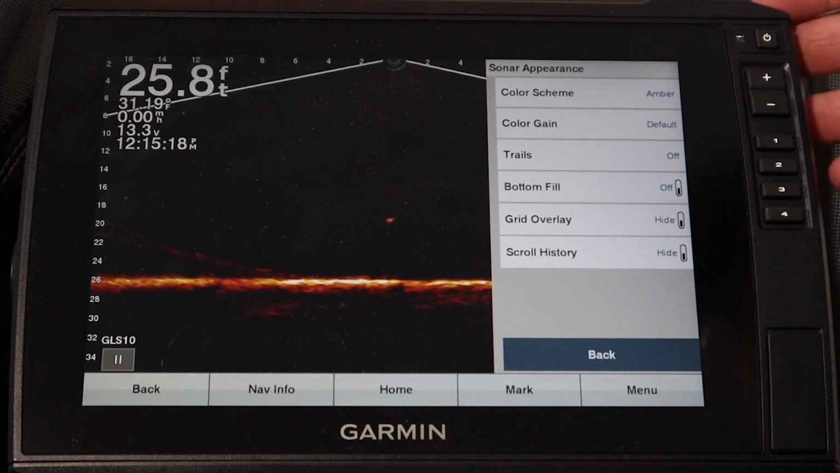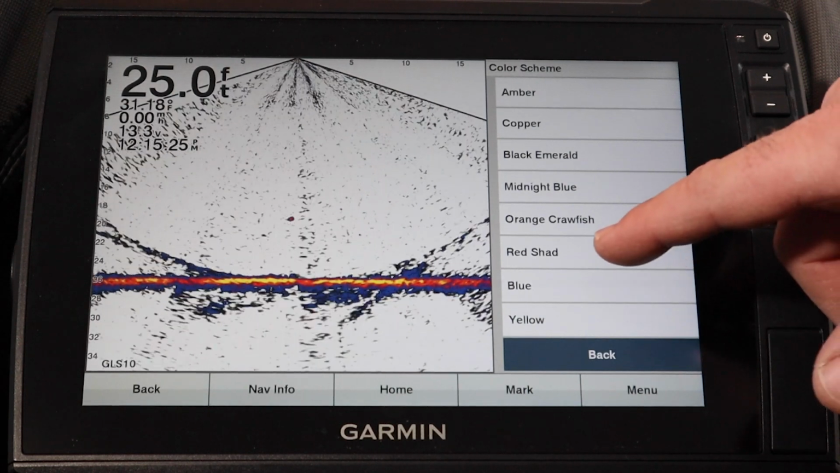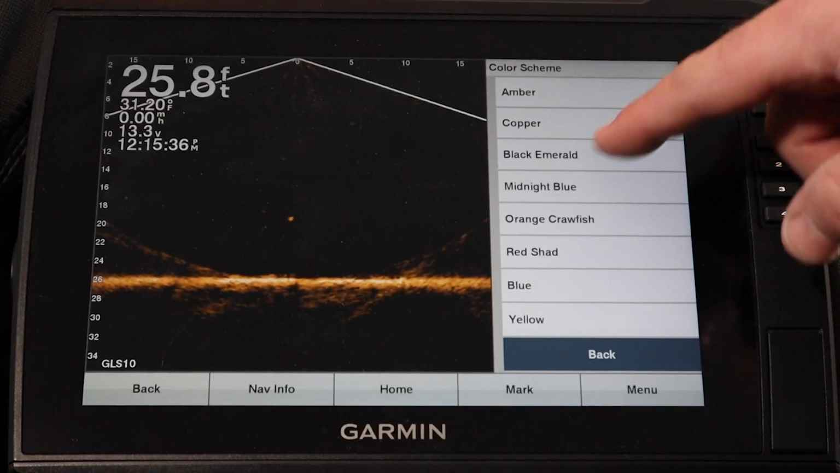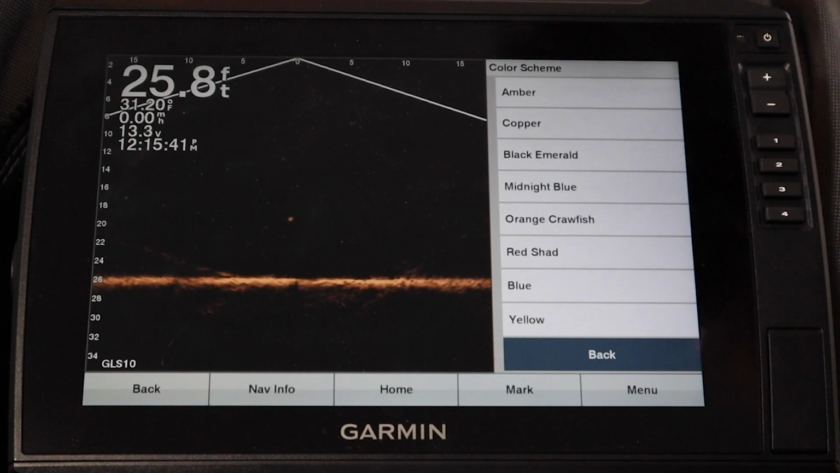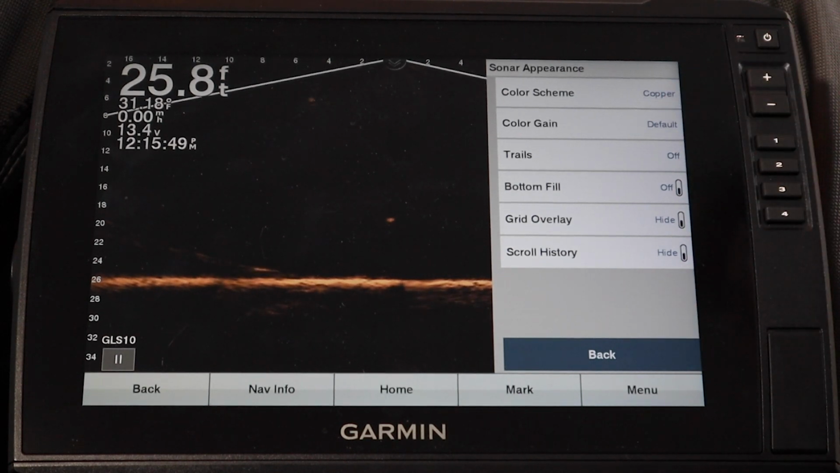So we can go into our appearance, our color schemes. Again, it's something we've talked about quite a bit here. We can go into yellow, looks like old school sonar a little bit, blue, orange. That's actually kind of close to that Lowrance number 3 palette, and black emerald, something I'm very fond of and like running, especially with polarized glasses. And of course, we've talked about copper for bad water conditions. So lots of options there within the color scheme. Our color gain also set to default, not something we mess with a whole lot. You can adjust that to get some of that background fuzz out of it.